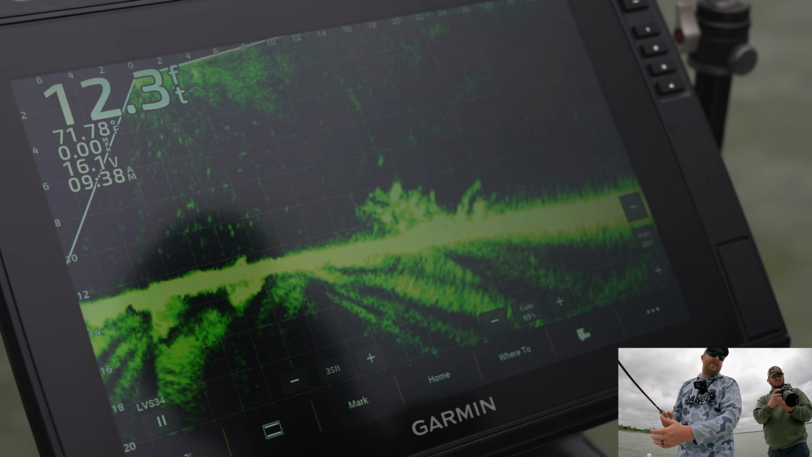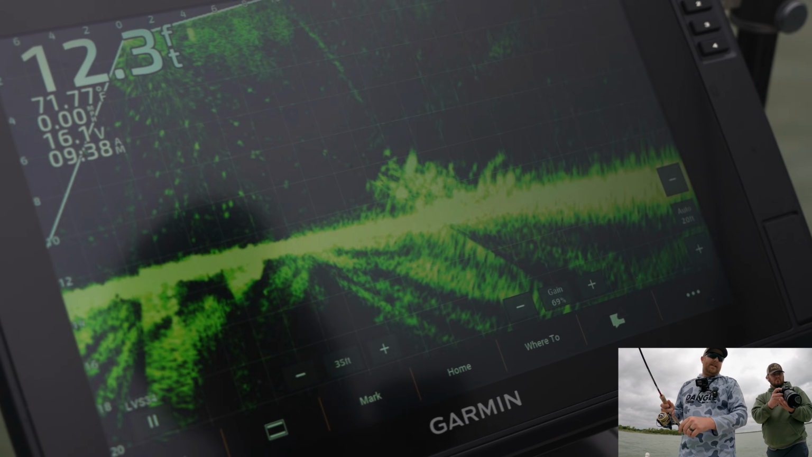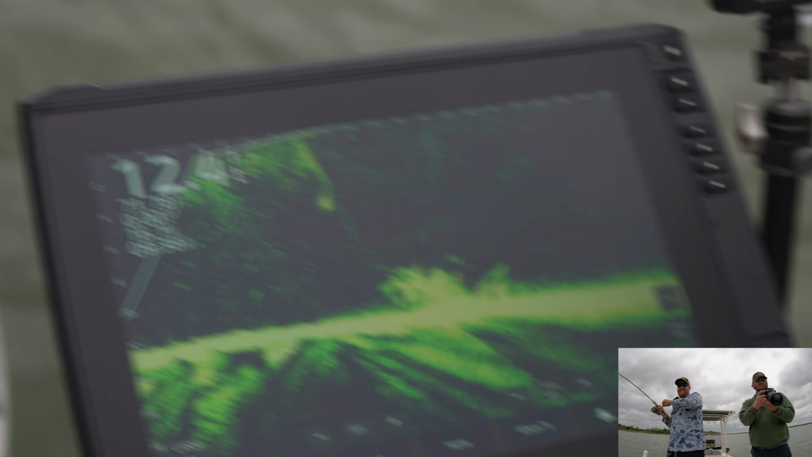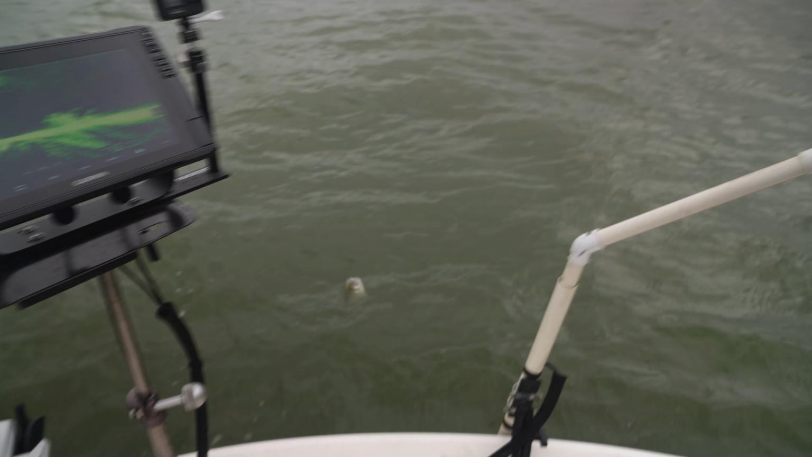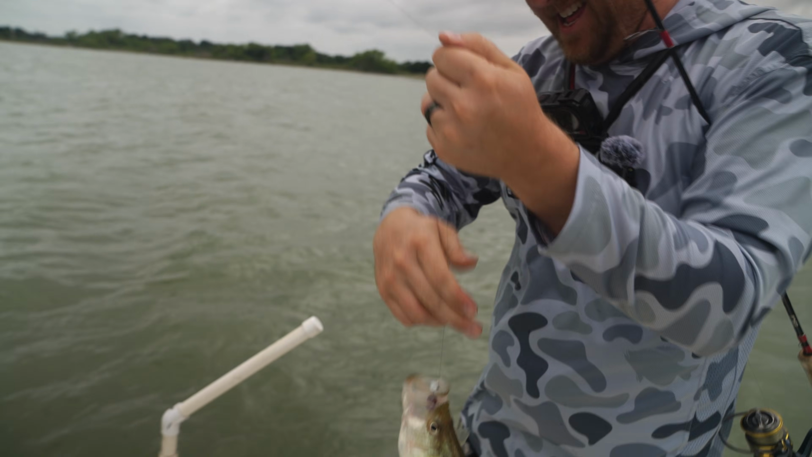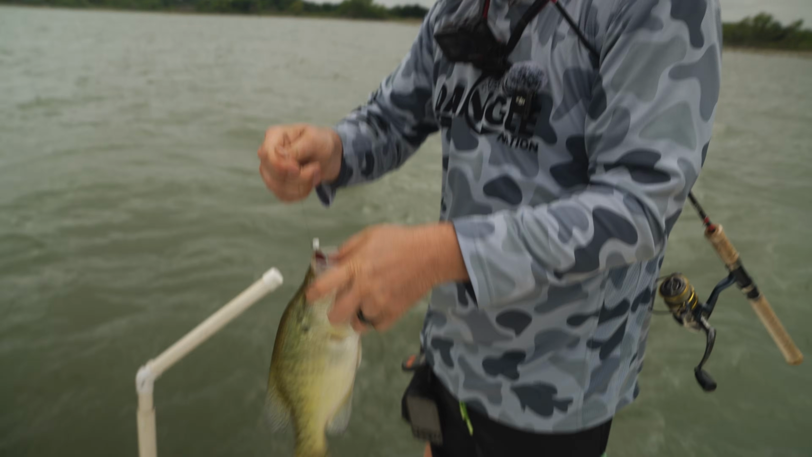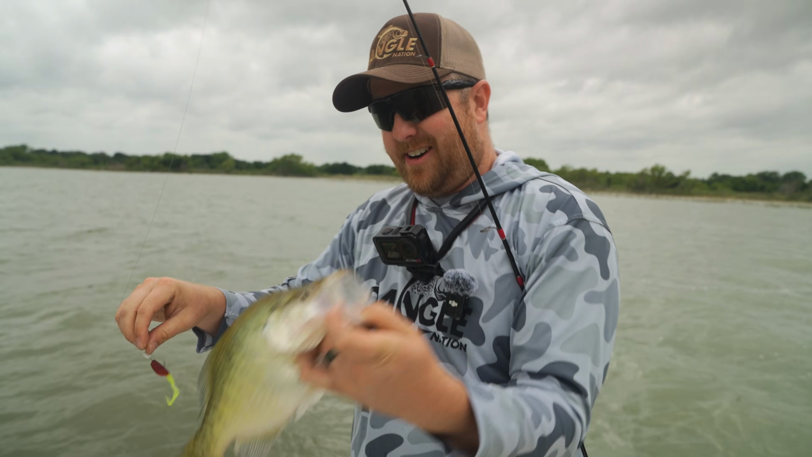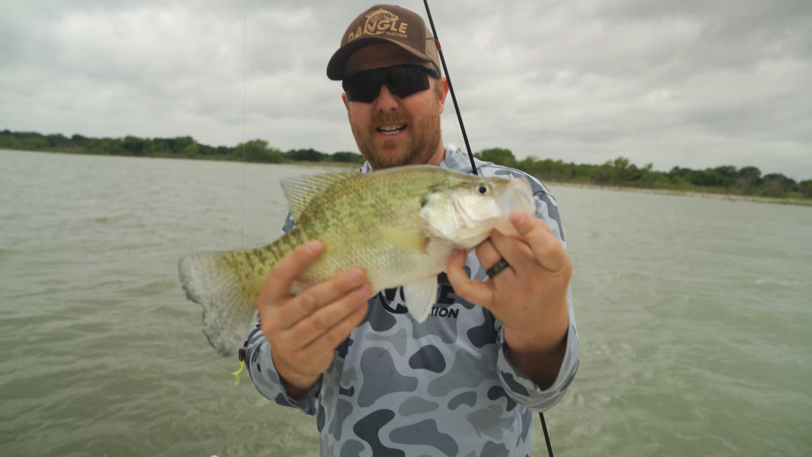Actually, it was a little short. Now see how I drifted back behind him? He's not gonna see me, and if he does, oh, actually, oh, there we go, baby. He came off the pile. That one was super aggressive. There we go. Now you saw, it looked like I dropped behind him, but he was just so fired up. Nice fish too, dude. Nice fish.